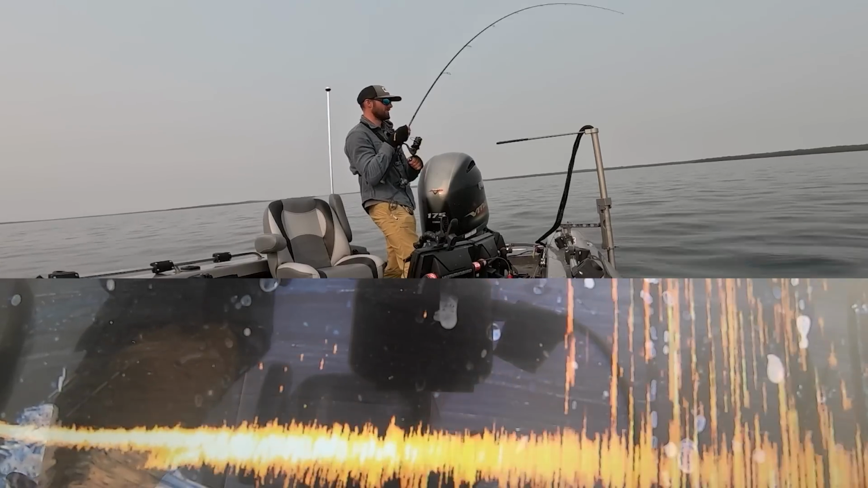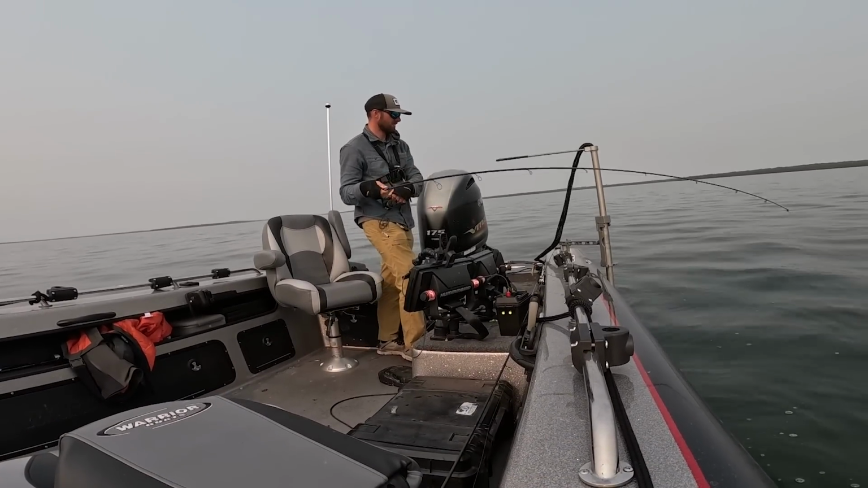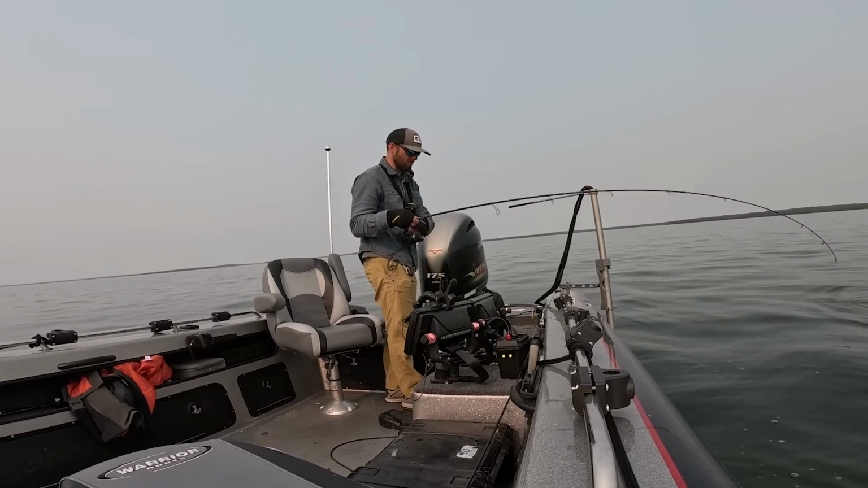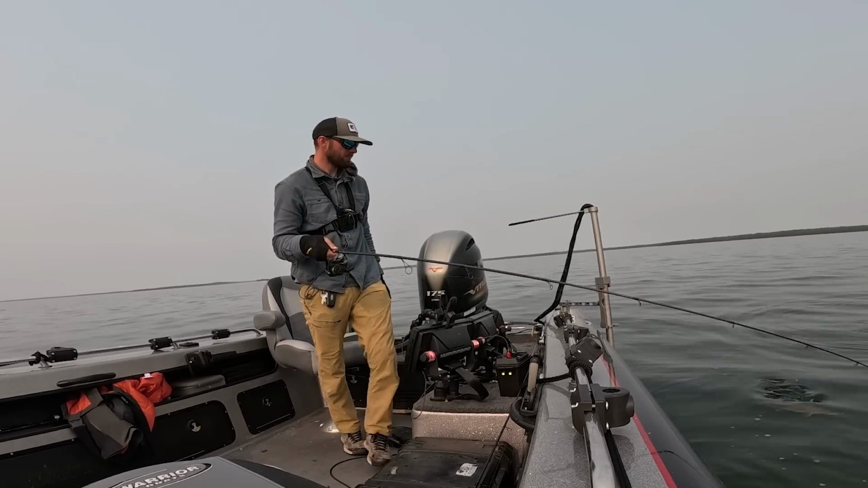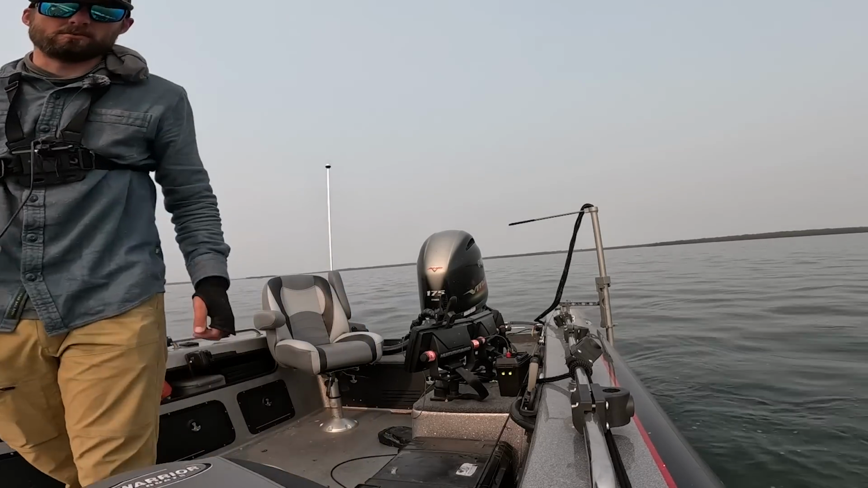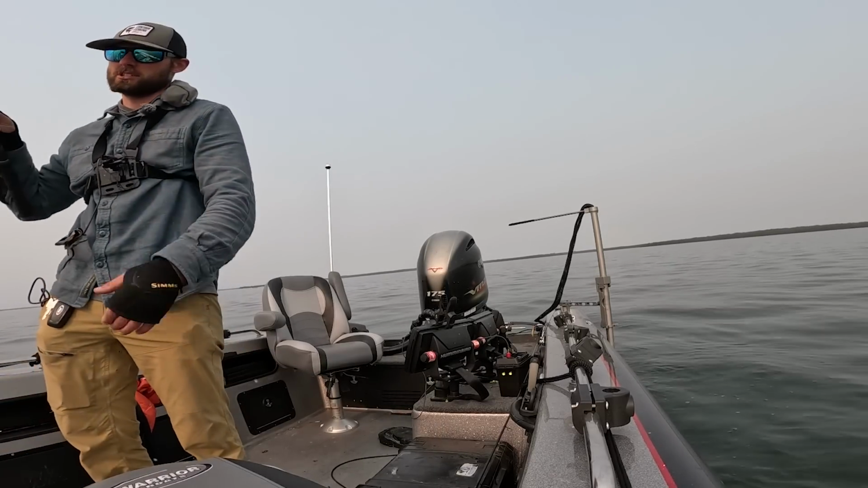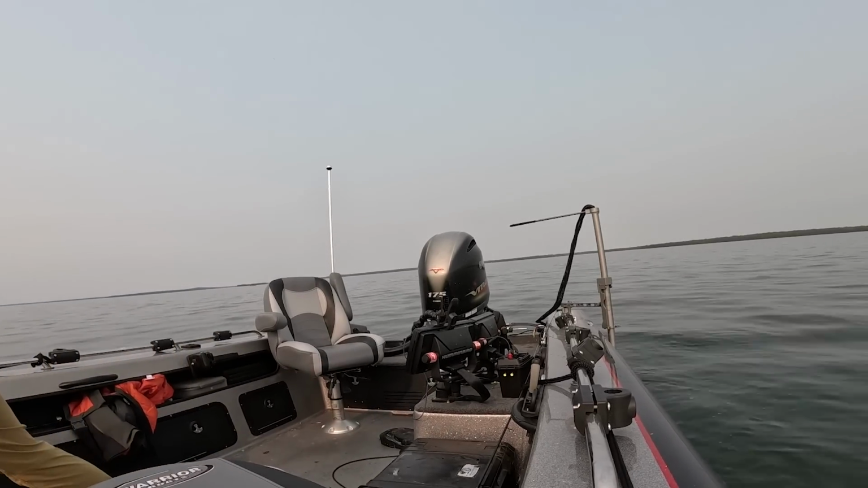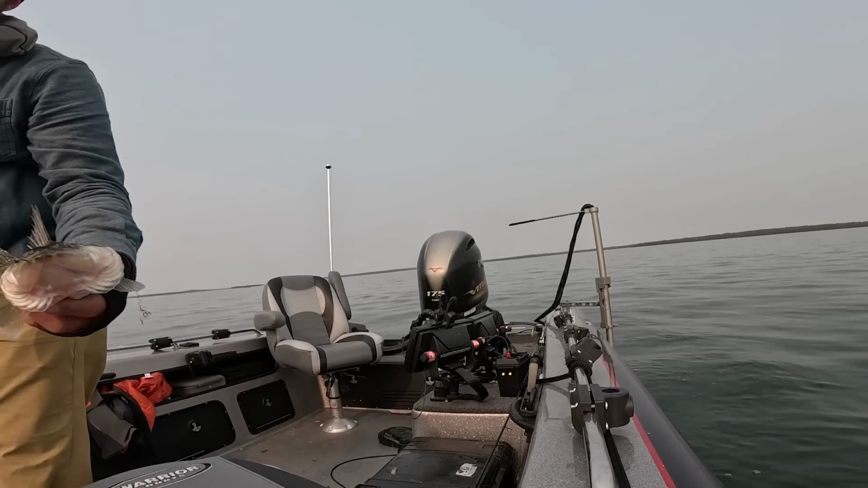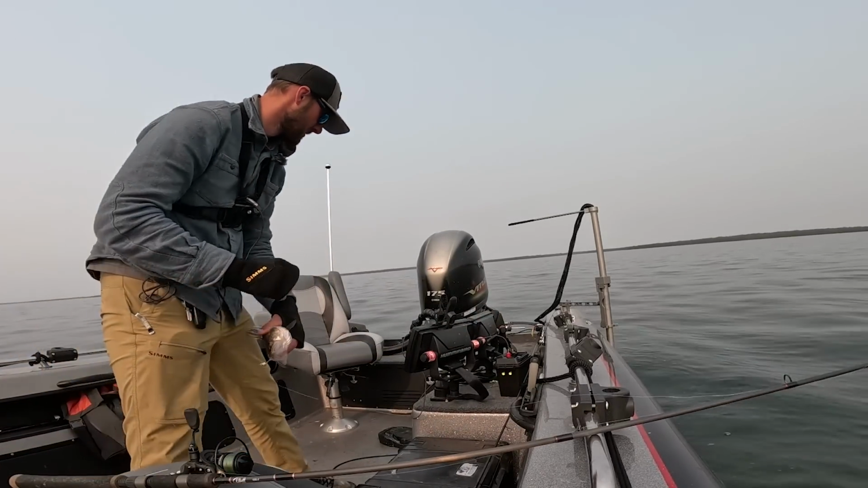Got him right there. Do you guys see that one on the Mega Live? That is how you want it to happen right there. Saw him, pitched out to him, and he kind of disappeared, which they do a lot because they run down into the bottom to chase that jig around. And there we go. That is a mean little Leech Lake walleye right there. We'll take them all for sure, given the conditions.